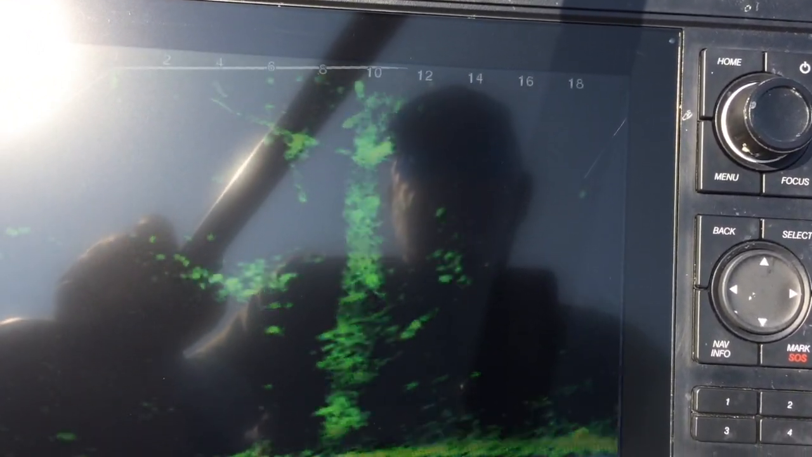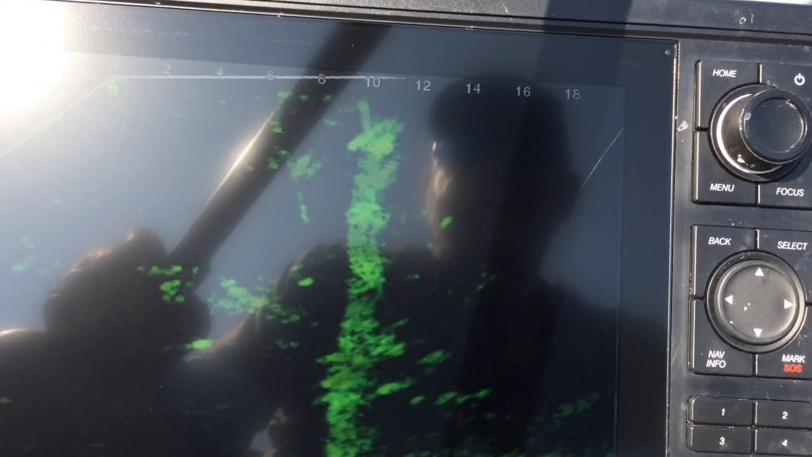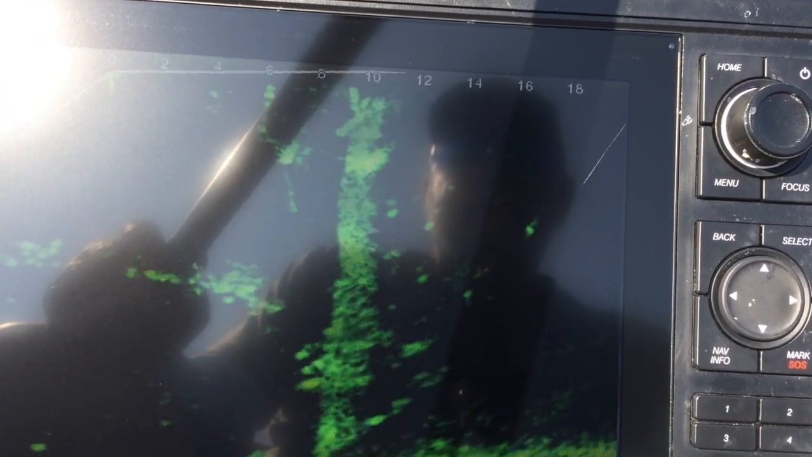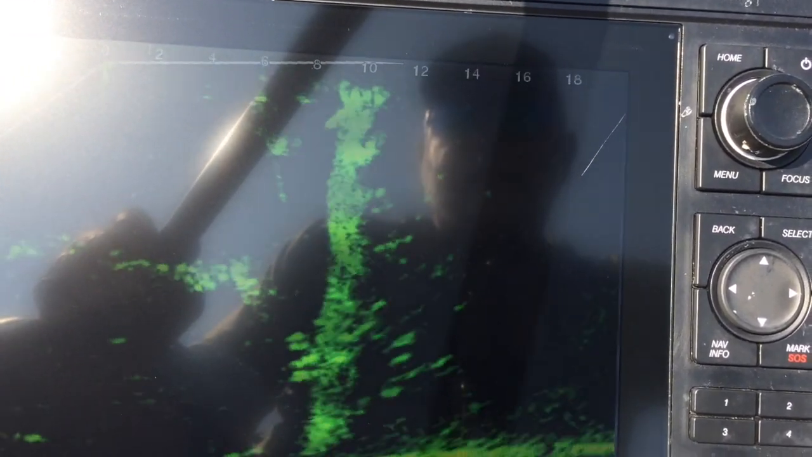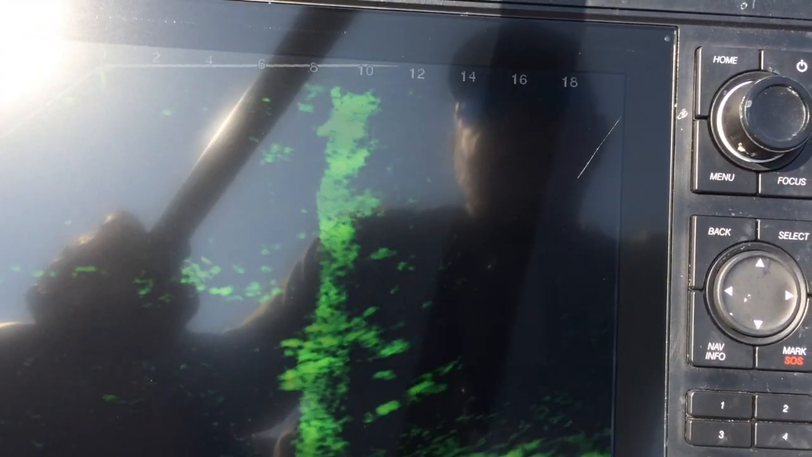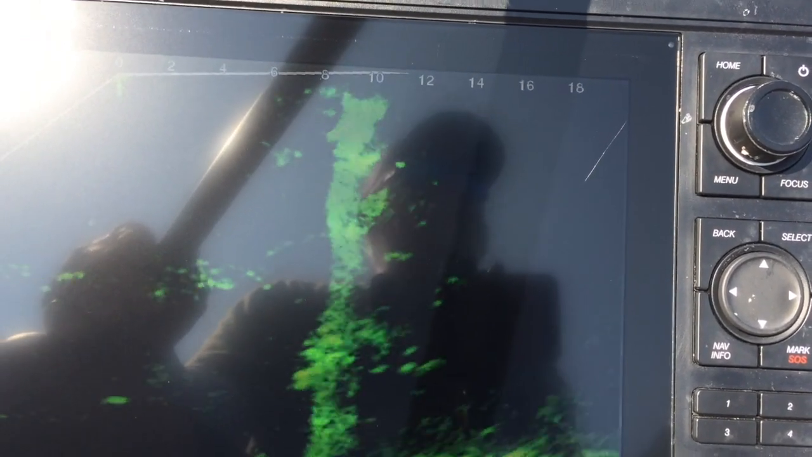Come on, buddy. Yeah. Oh, those waves are making it hard. Hold that jig still. Let's go on down and try one of these deeper fish.